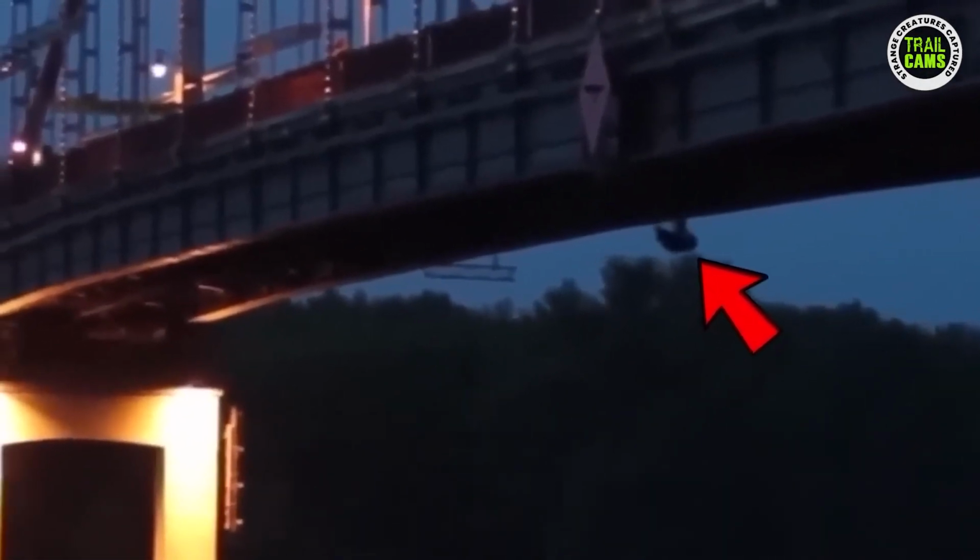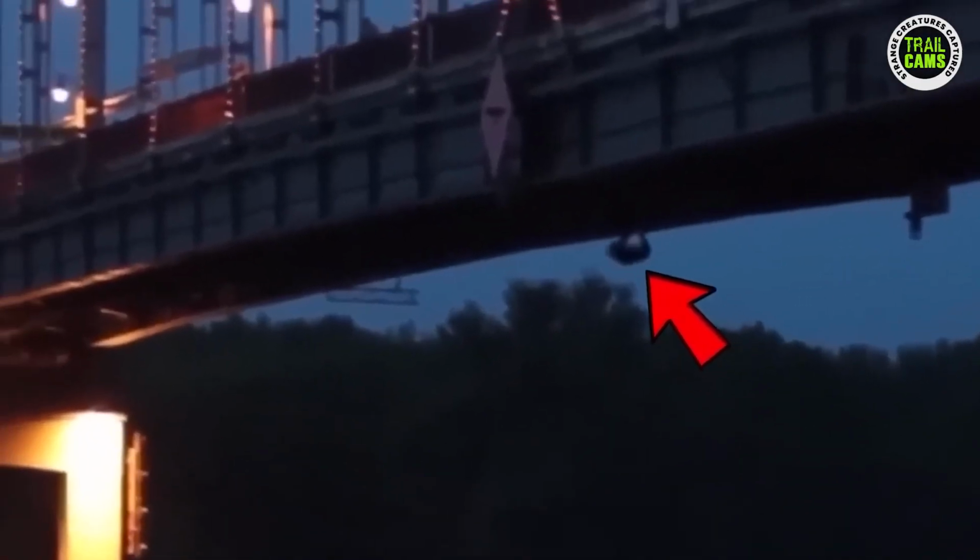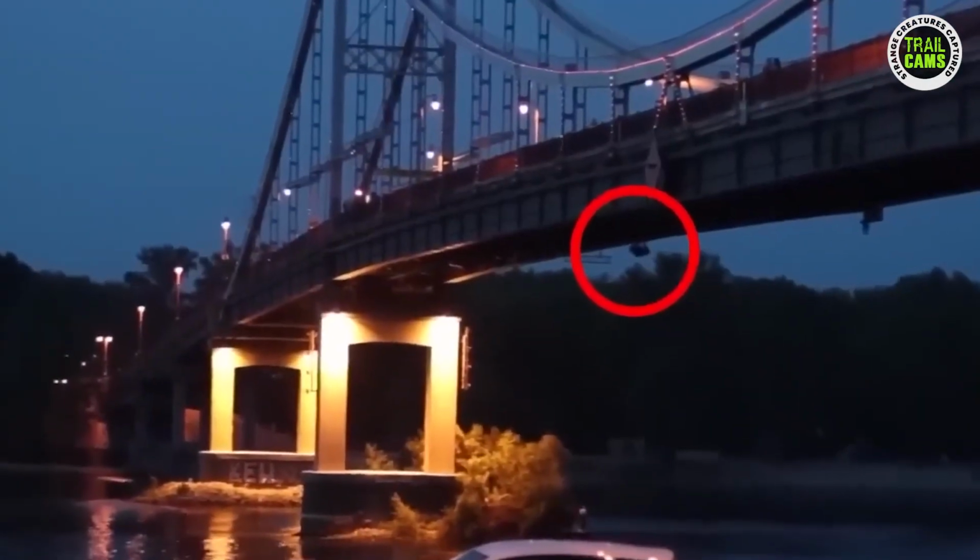Take a look at that creepy crawling creature under the pedestrian bridge. You can see that the creature isn't small, judging from the fact that this video was recorded from afar. From afar, it kind of looks like a big monkey. What do you think it is?